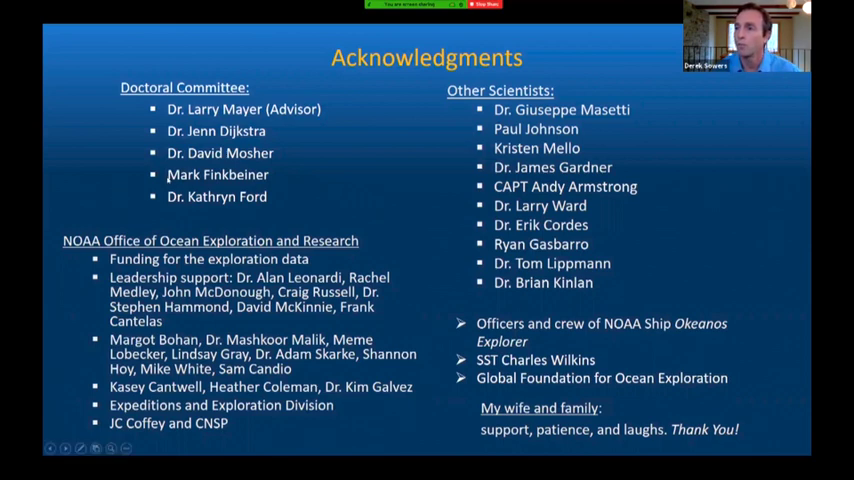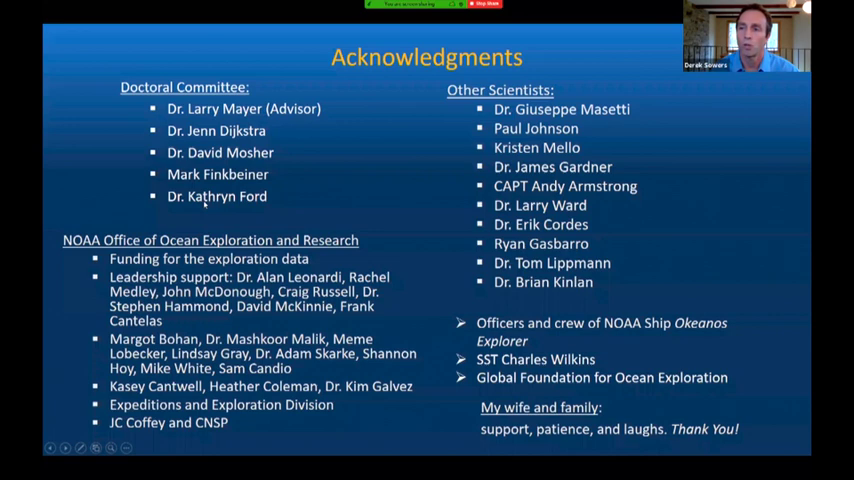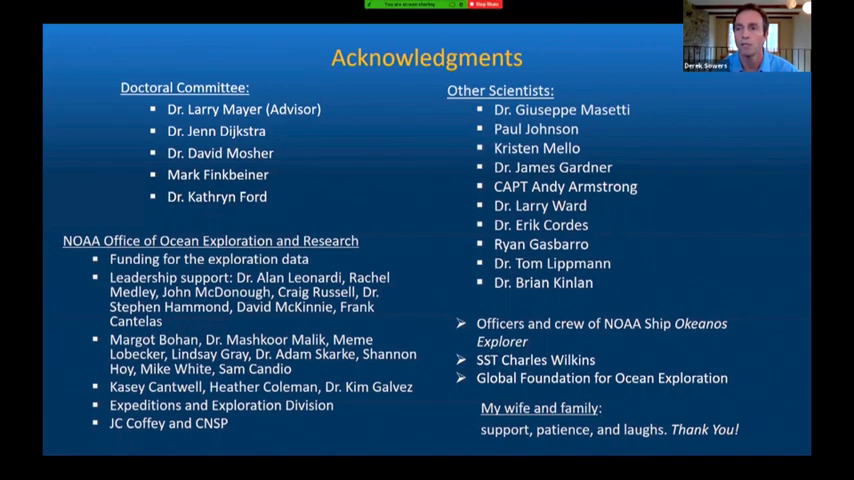Mark Finkbeiner is a key architect of the Coastal and Marine Ecological Classification Standard, which is the accepted standard for the United States, which I used in this study, and has been a critical advisor on how to apply that standard. And Dr. Catherine Ford works in Massachusetts for the Department of Marine Fisheries and does a lot of work with habitat mapping, as well as in the pragmatic realm of how to interact on permitting issues and things affecting fisheries.